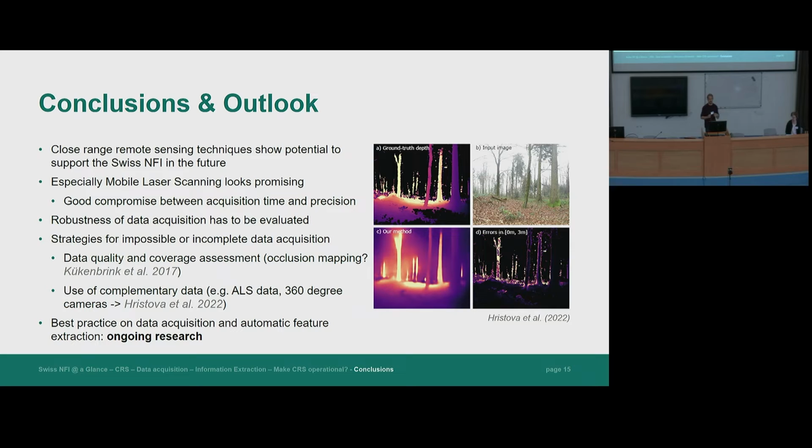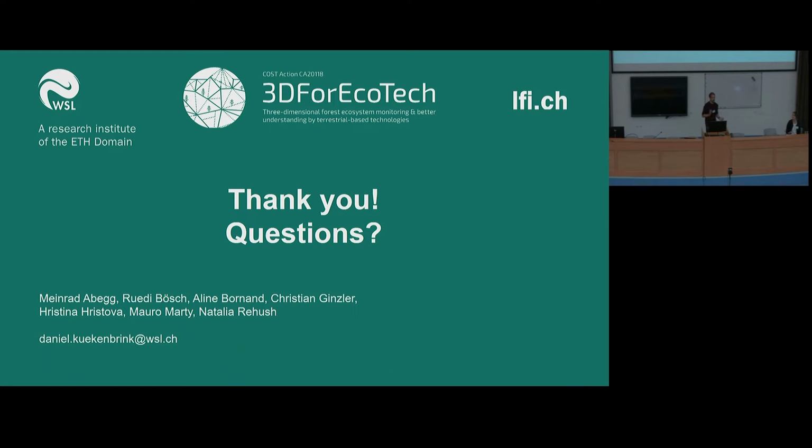Or we can also see if we can use complementary data to add more information, for example, airborne laser scanners or 360-degree camera images, which we are already acquiring in the Swiss National Forest Inventory, and where a colleague of mine, Christina Christova, showed a very nice paper last week at the ISPRS conference in Nice, where she extracted depth information out of these 360-degree cameras. So that can be quite an interesting addition to this data acquisition. And of course, research is still ongoing into best practices for data acquisition and automatic feature extraction.